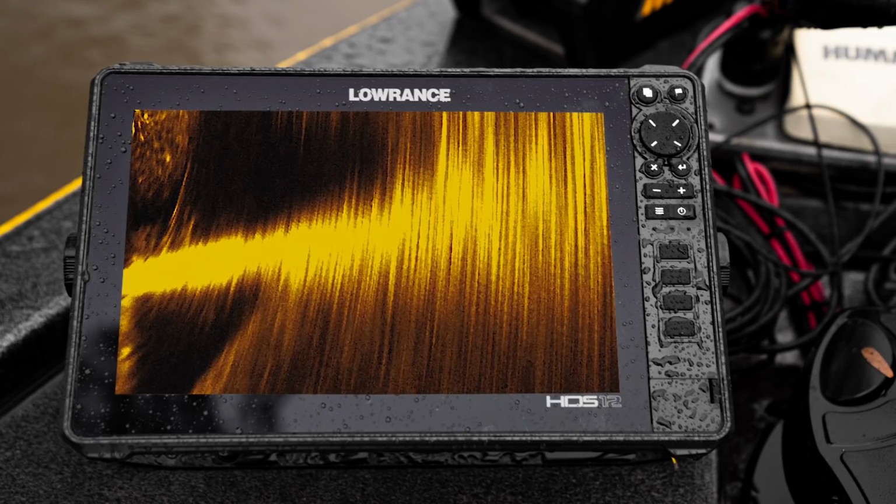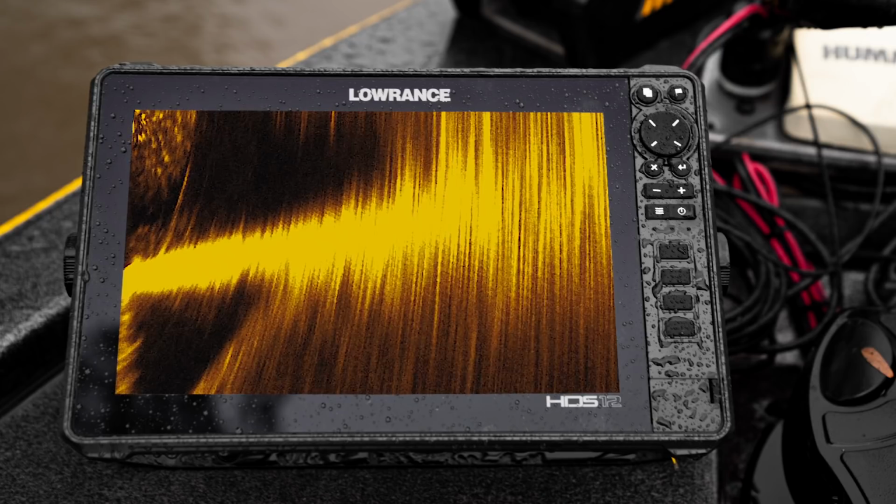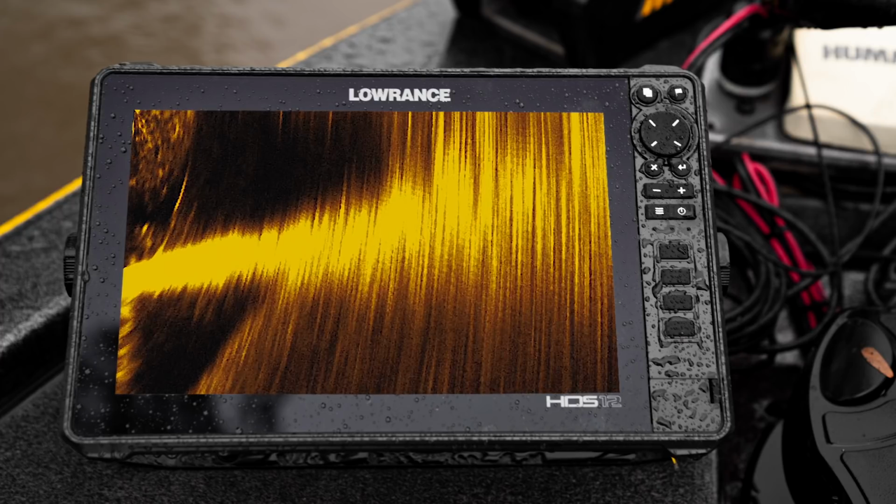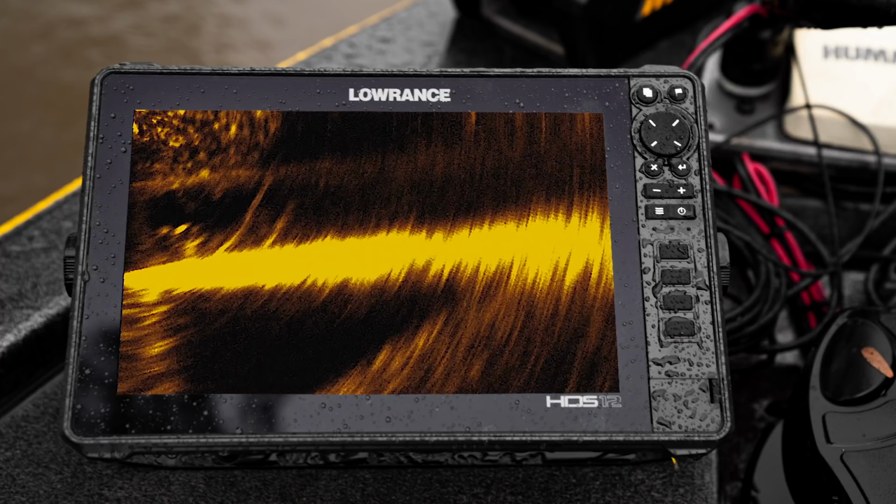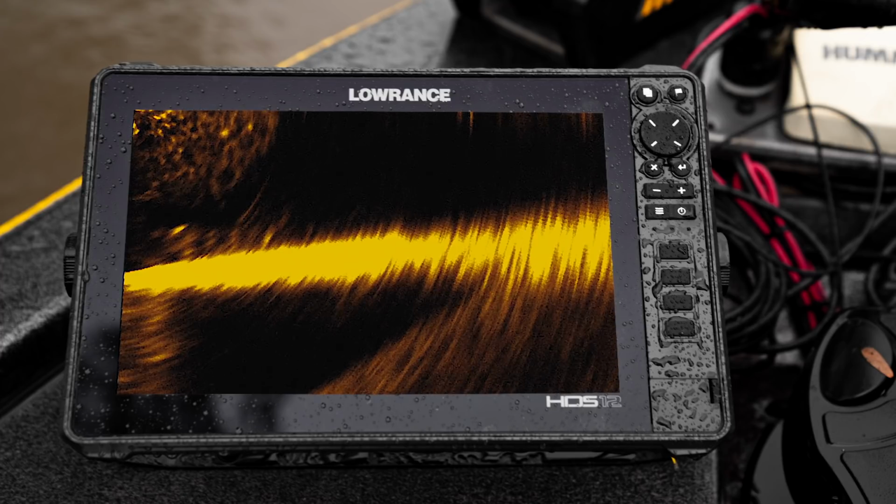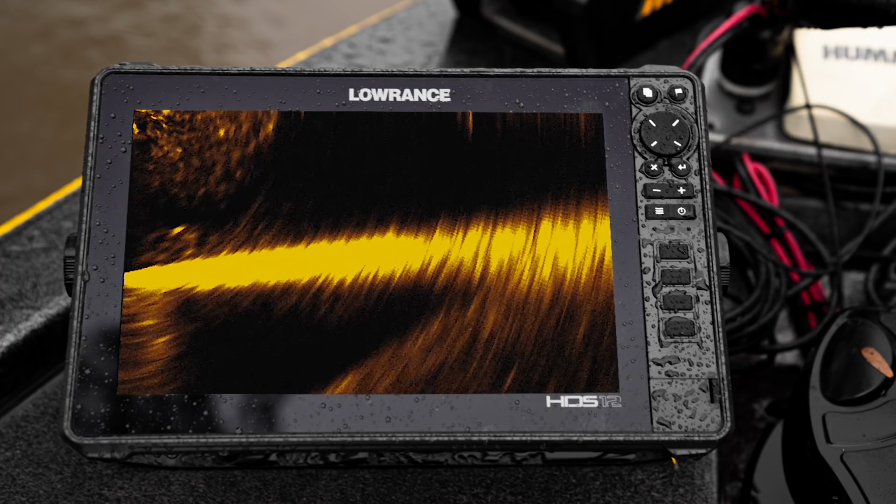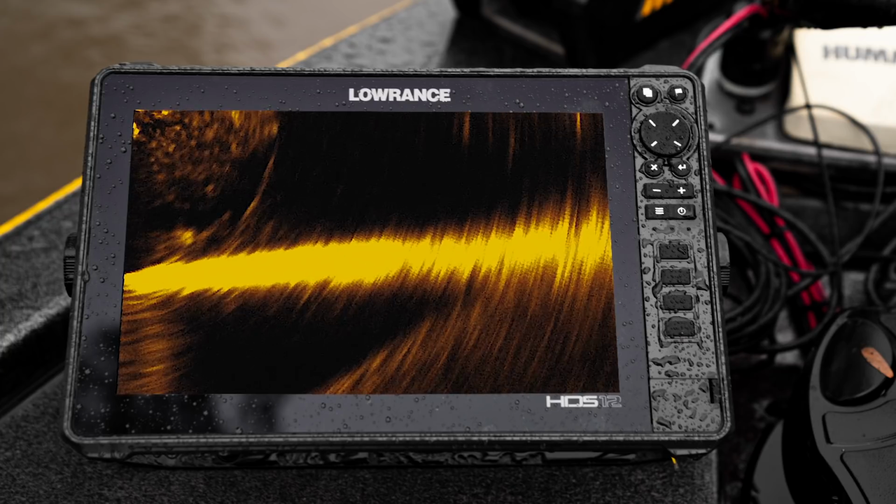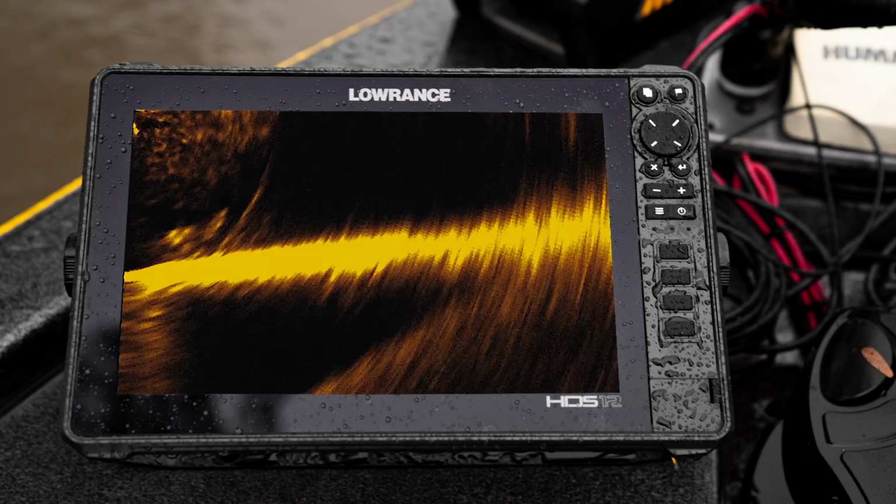So I like to run it in custom mode because I can actually dial in how far away from the transducer I am. So right now, I'm gonna go back to custom. I'm gonna go 30 feet away. In the lower left-hand corner, you're gonna be able to see a little bit of brush, a little bit of fish moving around down there. Not super clear, gonna be honest with you. We're seeing a lot of brush, a bunch of stuff down there, but again, 40-degree cone.